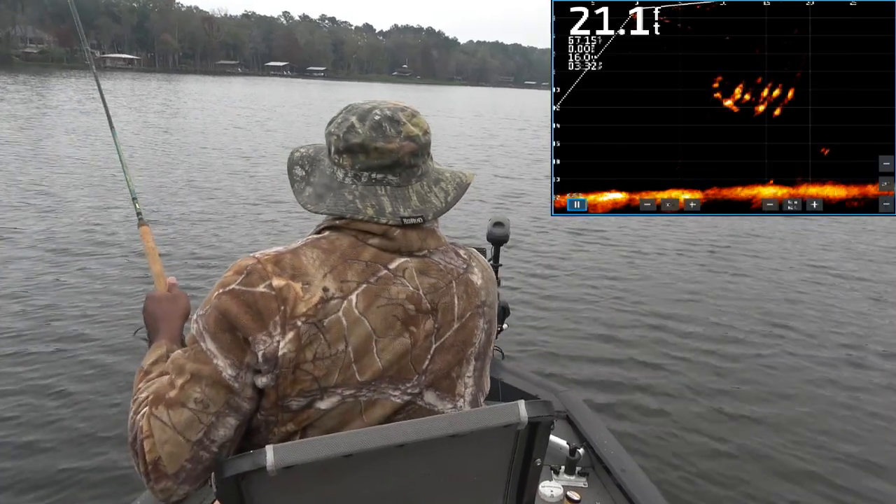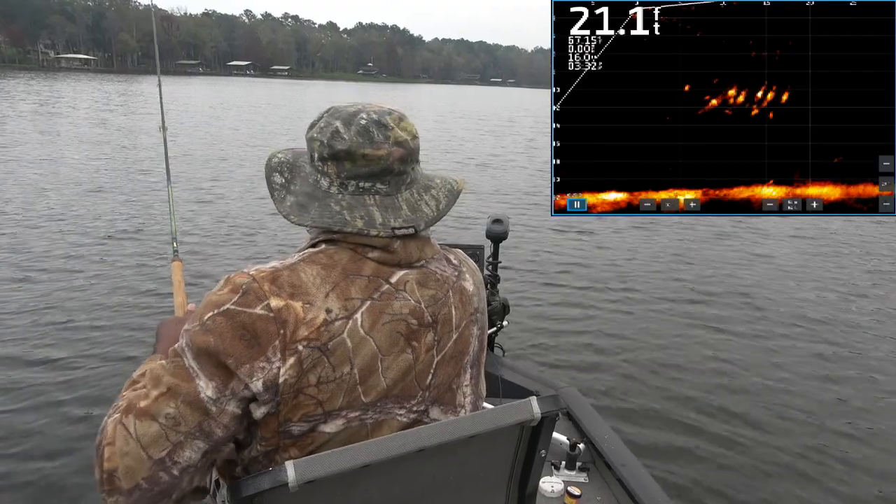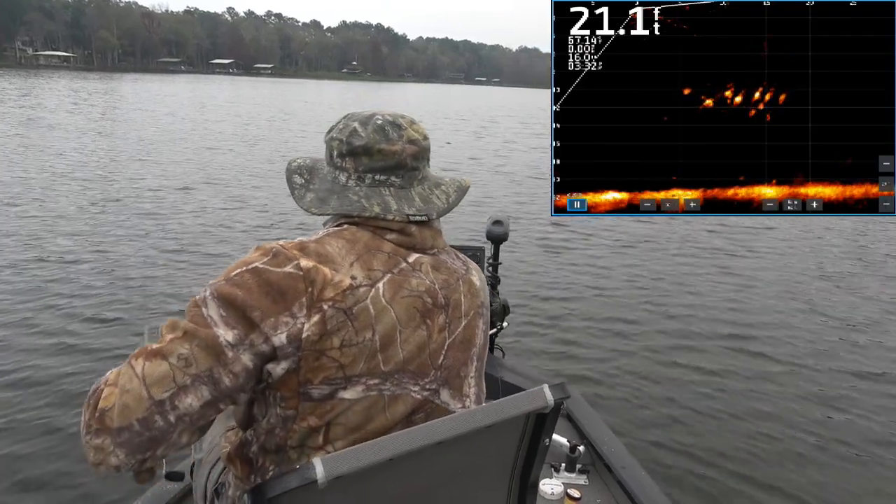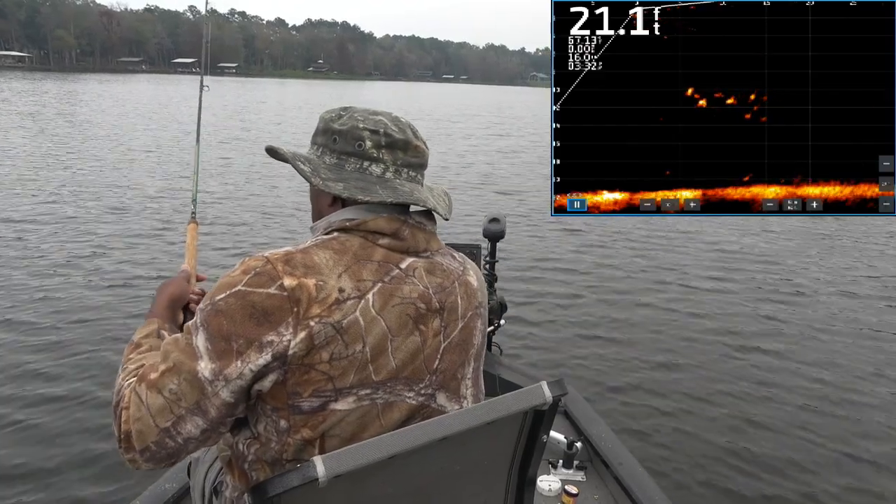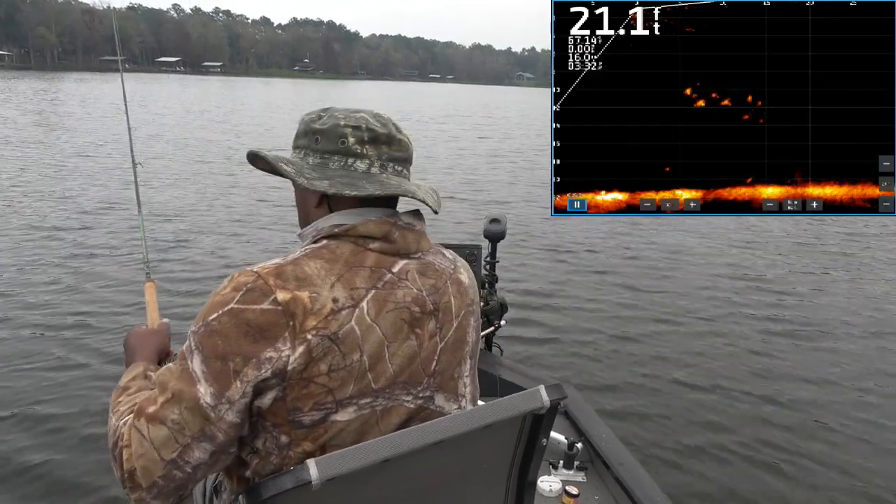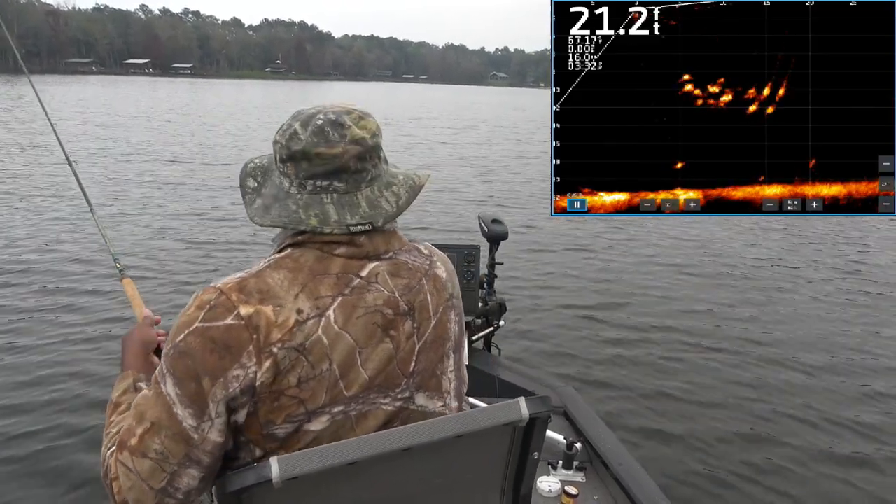Oh, missed him. Missed that fish. Missed him, but I'm going to follow that school. And this is, guys, this is where it's a huge advantage when you have your transducer on the trolling motor.